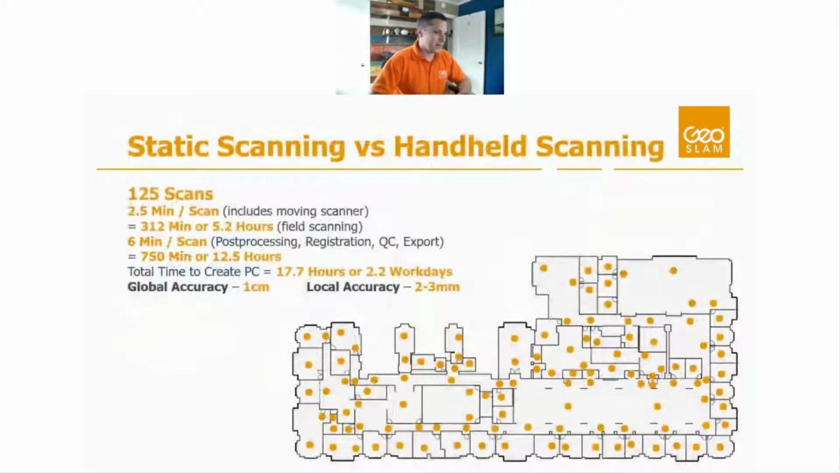So this is kind of a classic example of comparing static scanning versus handheld scanning on the same project. This is a project that I actually did personally. I won't tell you which static scanner we're using. It's not really relevant, but basically we scanned the same one story of an office, kind of a typical office space. I believe it was about 15,000 square feet, if I'm remembering correctly, with both a static scanner and a mobile scanner, and these are the results that we got.